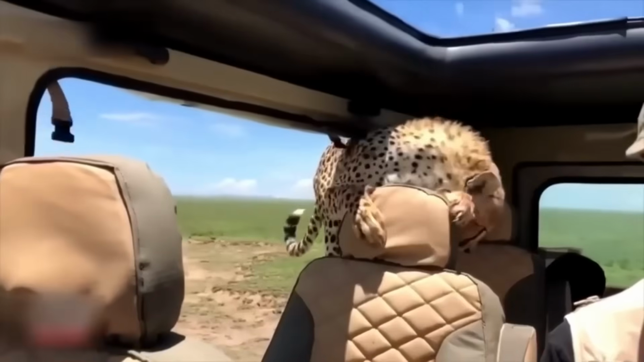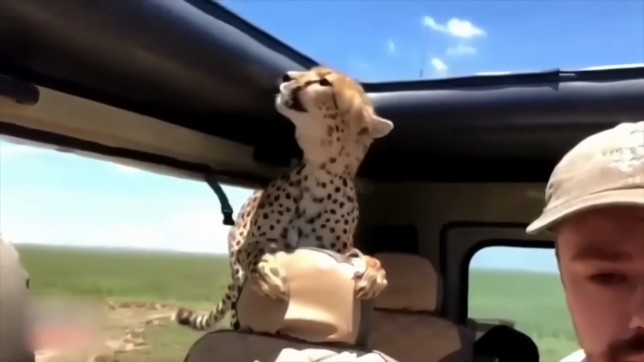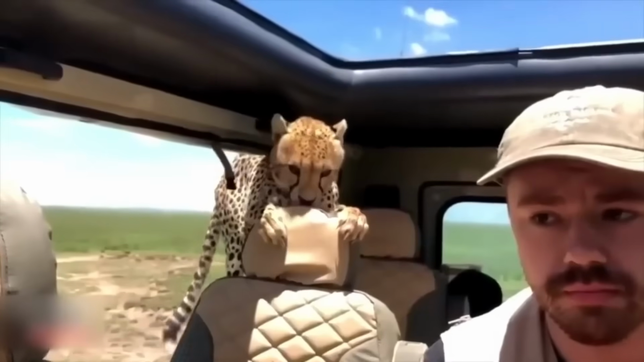And if that wasn't wild enough, another cheetah decided to join in on the fun. Poor Hayes was frozen with fear, praying he wouldn't become dinner for the big cats.